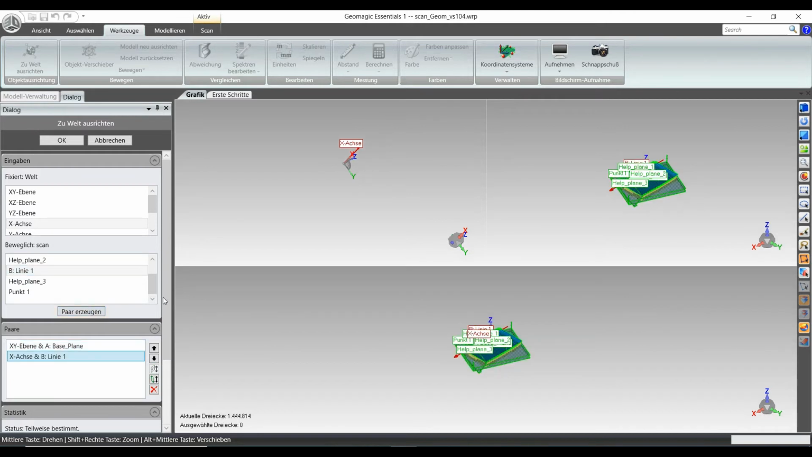I can create a pair, and I just need right now the final definition to fix it in Y, and this is going to use the Ursprung. In Germany that means like the base point, it's the point 0. So we are going to use this point 1, create a pair, and you see right already here that everything is defined.